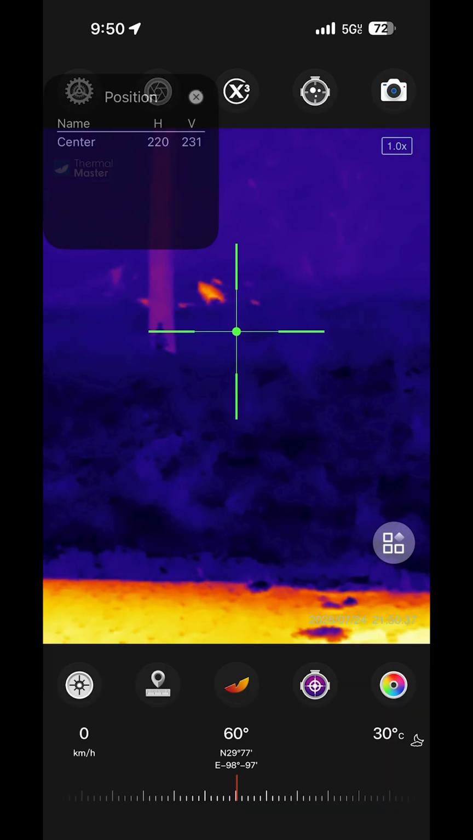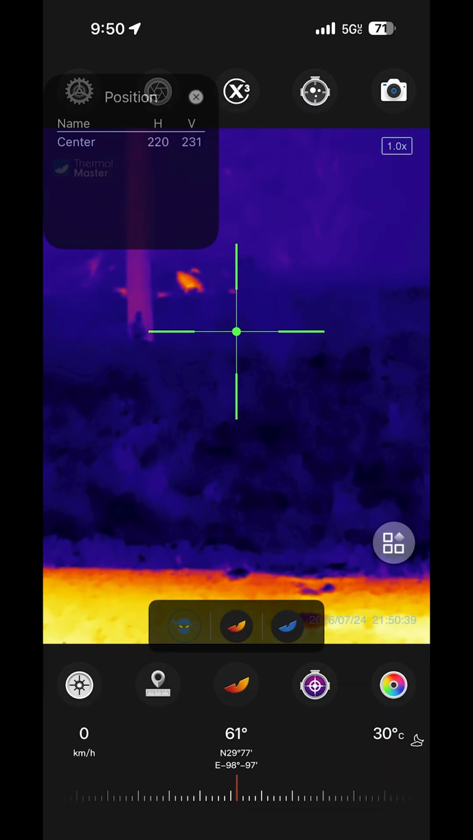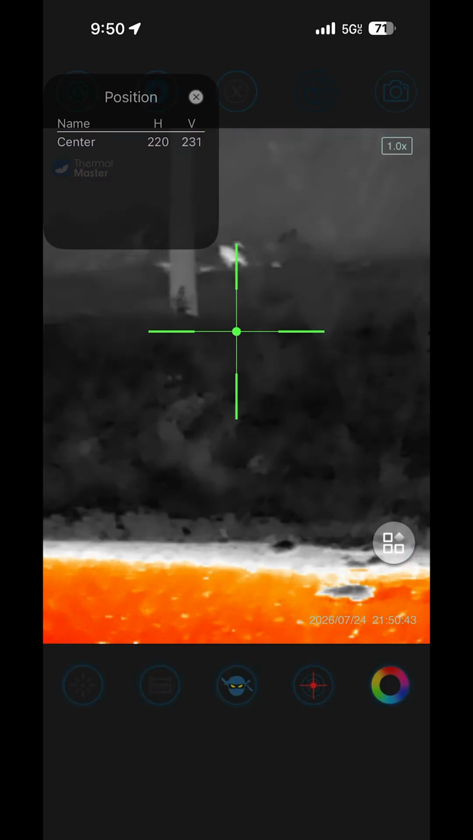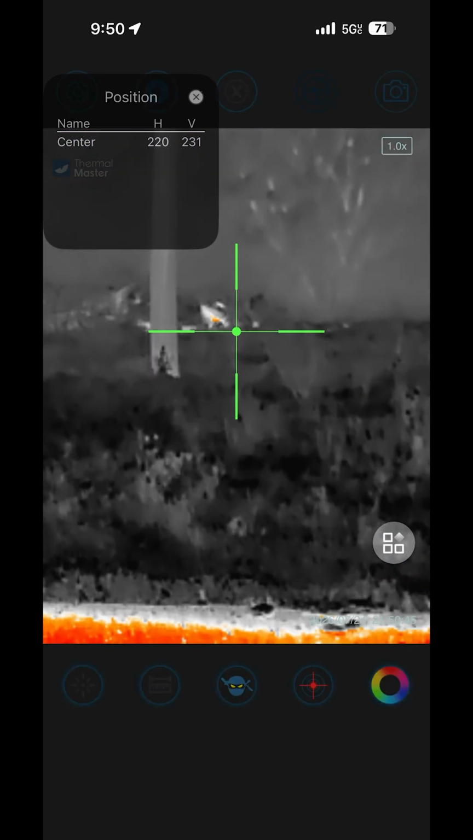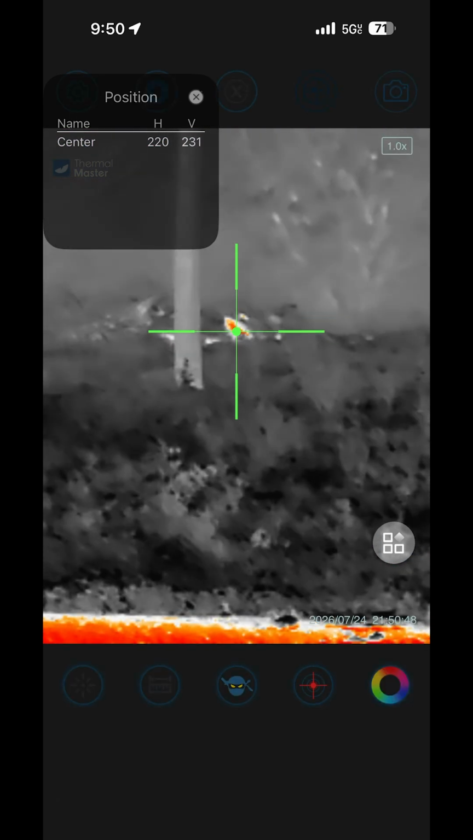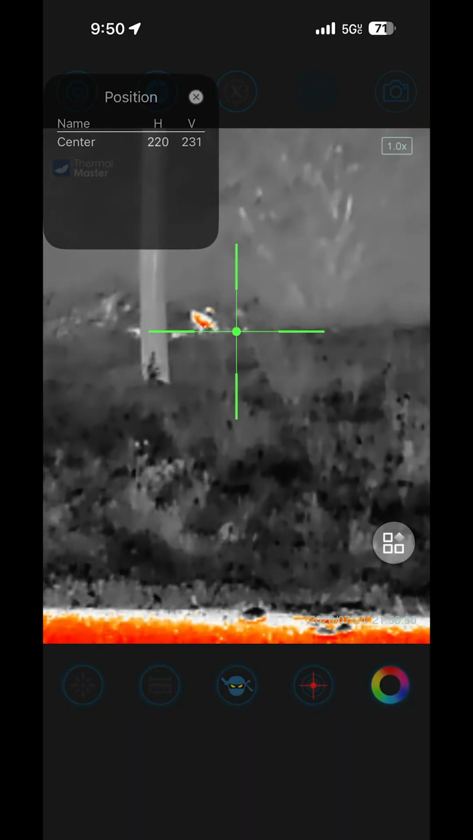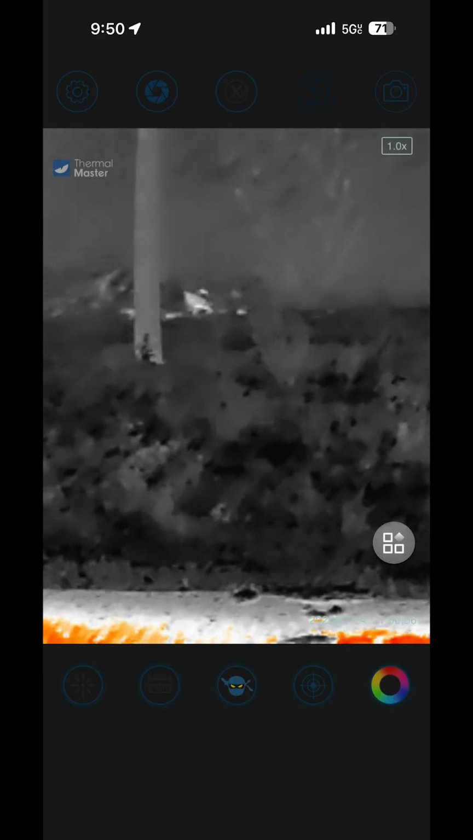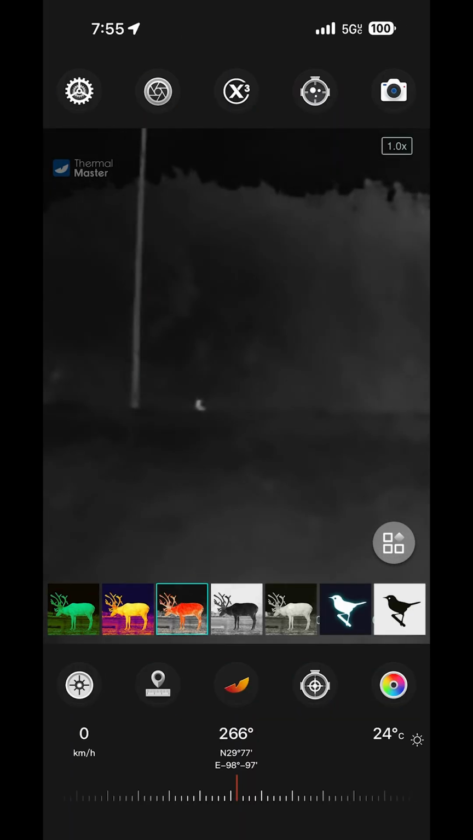I found it to be really pretty reliable on spots. Occasionally when I move off of something, the heat spot will kind of move off, but overall for quality, I give it a 10 out of 10, and usability 10 out of 10. I think the instructions are really good. They could have more videos on their webpage, but pretty awesome.